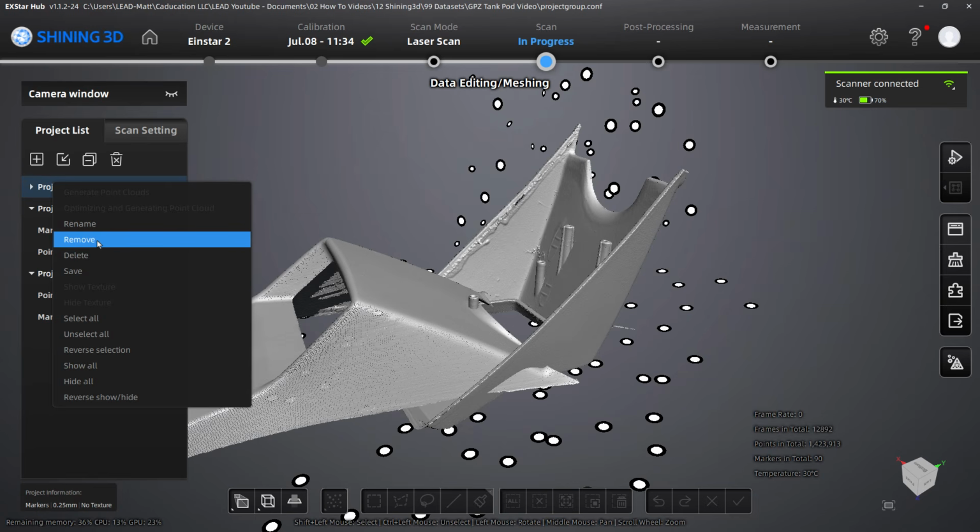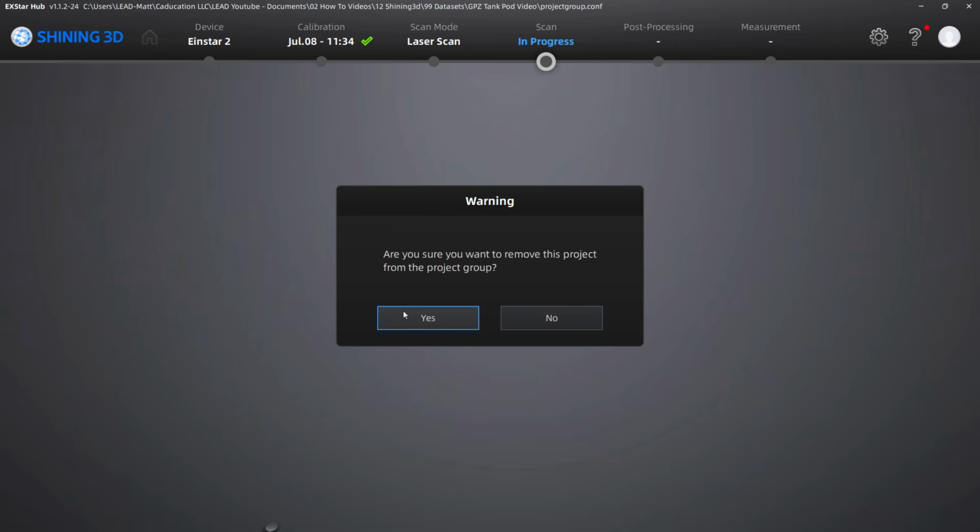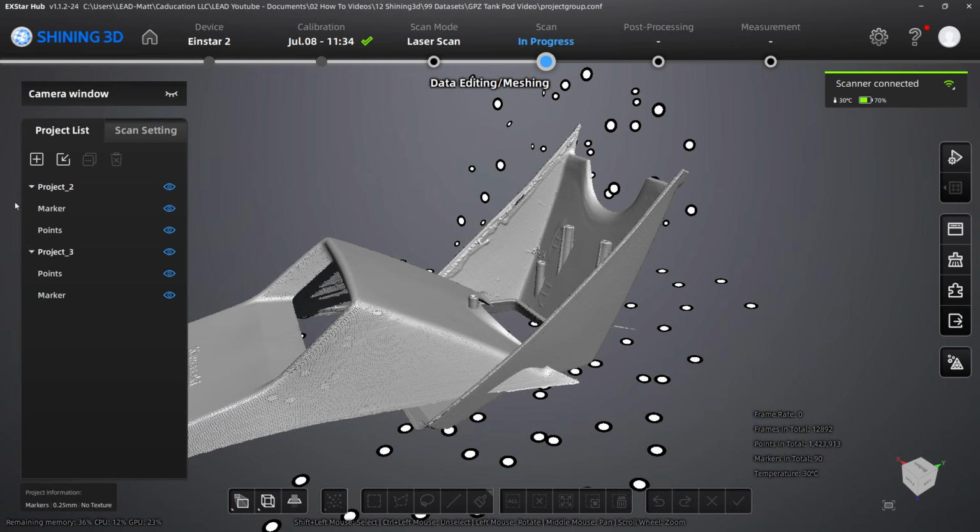Remove, which will remove it from your group, but it keeps it saved inside of the folder on your local machine, or delete, which will delete it from here and from your computer completely. So I'm going to use remove, which gets rid of it from the group, and we should be able to re-import that if we need it. It's not something I've actually tried to do yet, I'll be completely honest, but it did leave it inside of the folders for me.